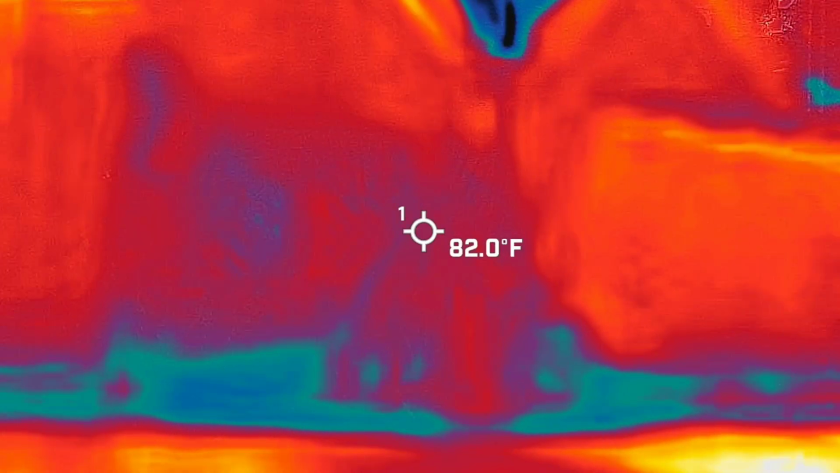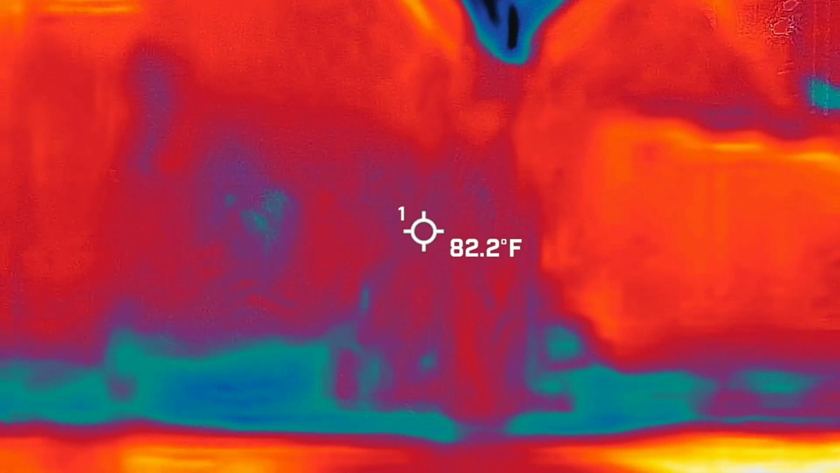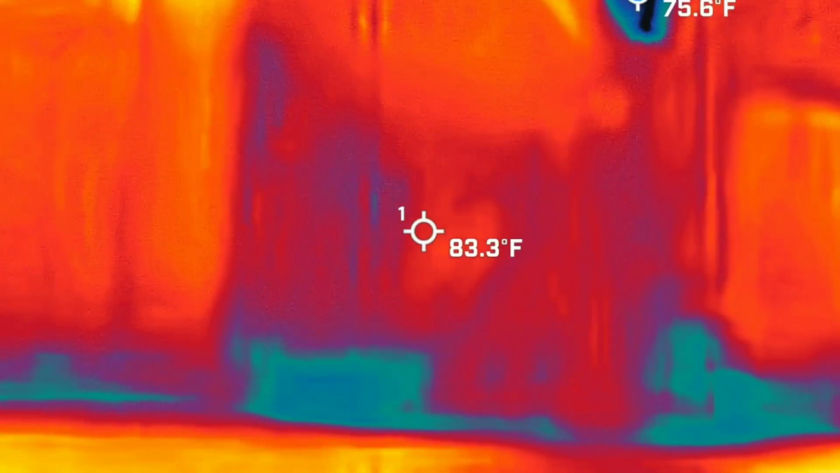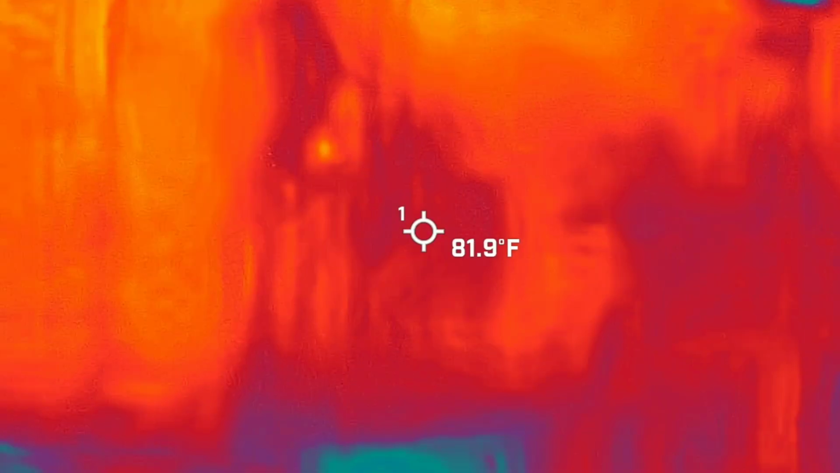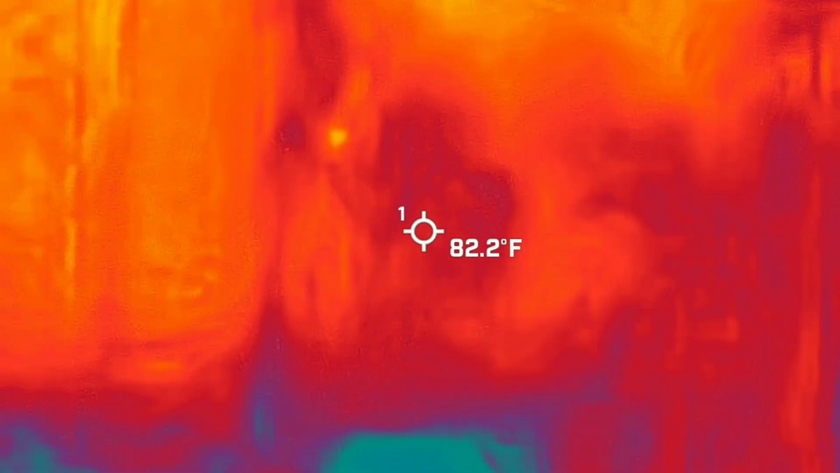I want to make sure it starts in frame and then disappears in frame. I have my criteria to make sure it's legitimate, not just an insect going by.